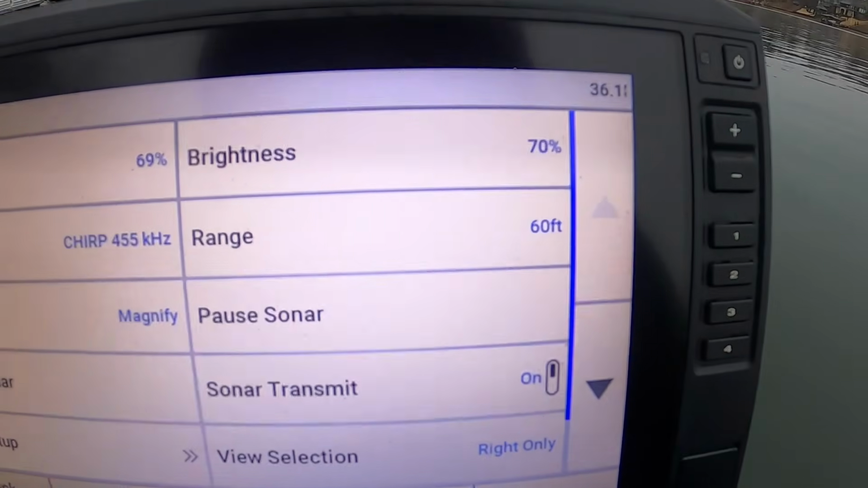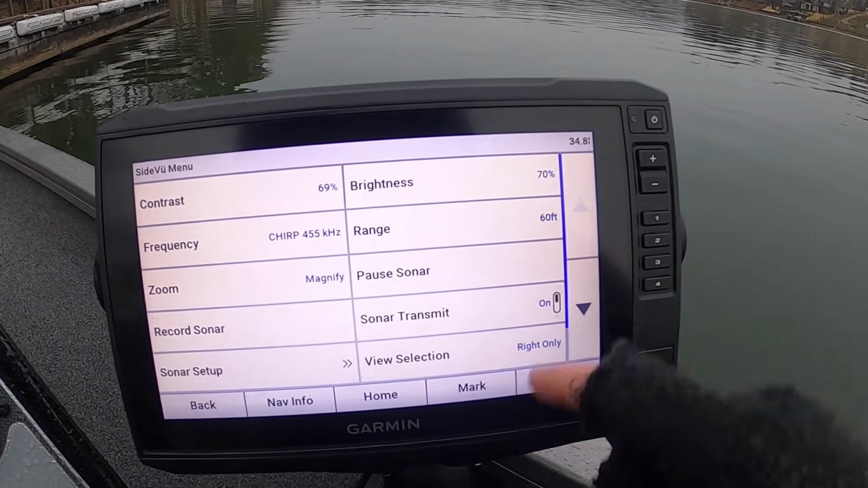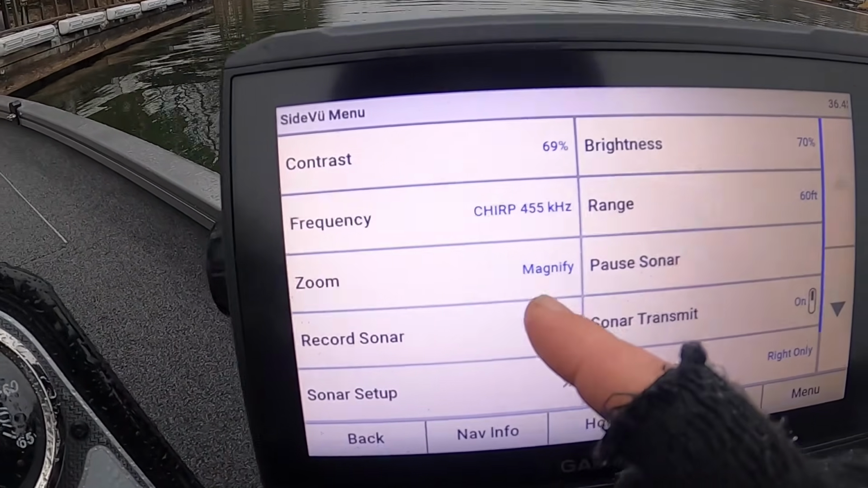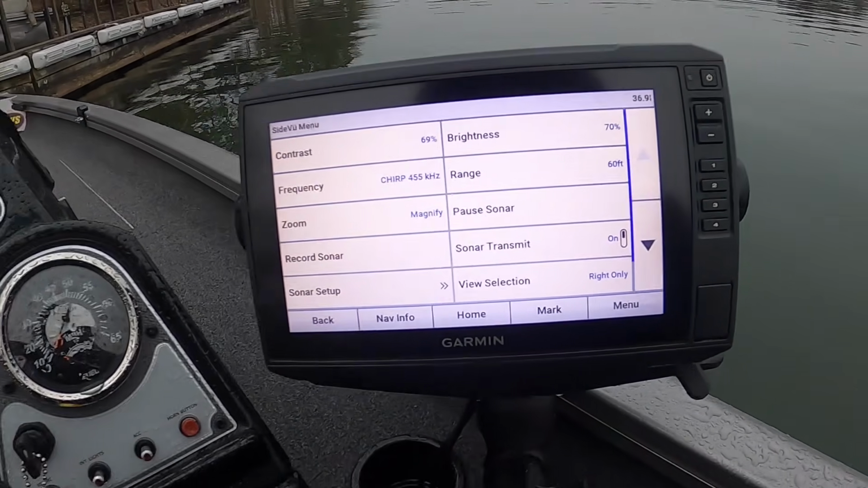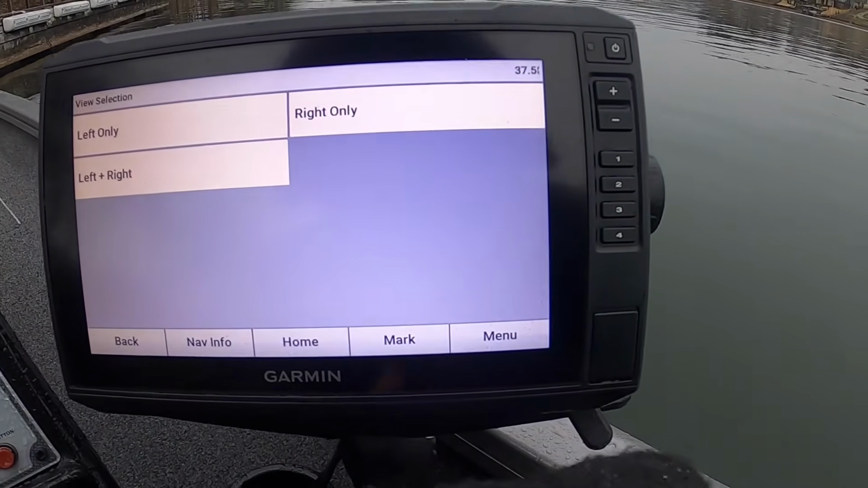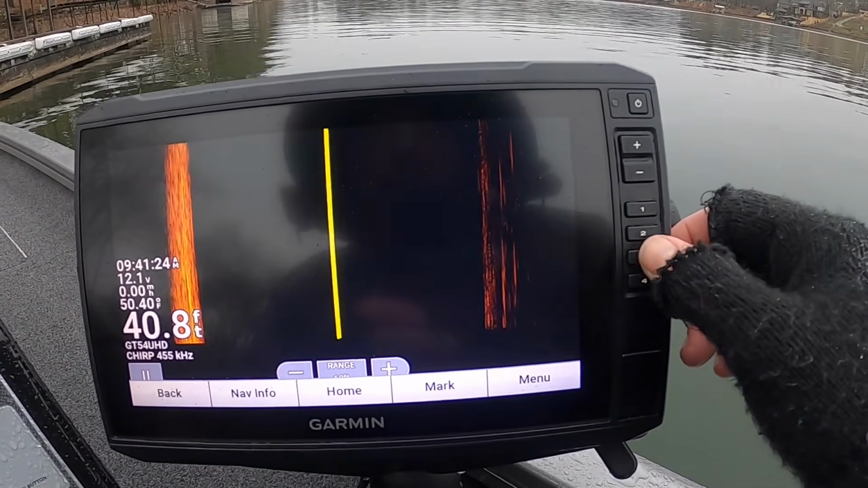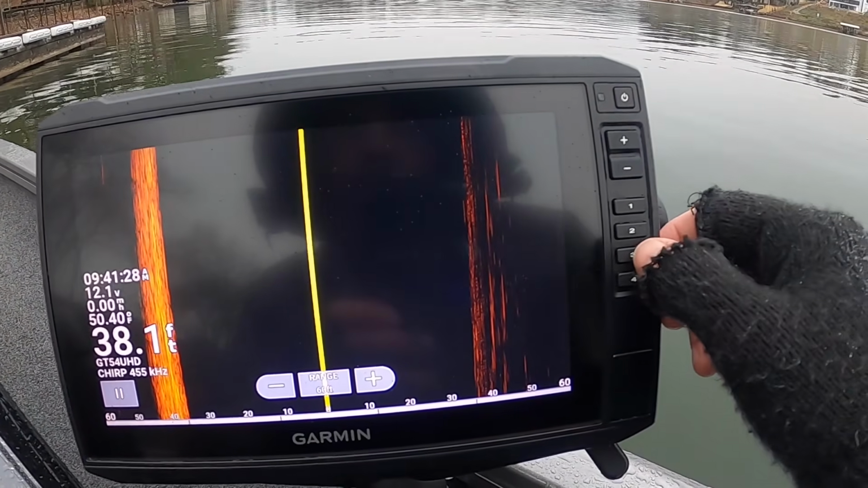I have the GT54 UHD, and I'm in pretty deep water, so once you get beyond the 60-70 feet, you can't really do much. My zoom is on magnify, and my view selection. So this is a big deal here. You guys might know this, you might not. So if I put my view selection on left and right, this is pretty obvious. You can't see because we're in such deep water right now, but you see it showing both sides.